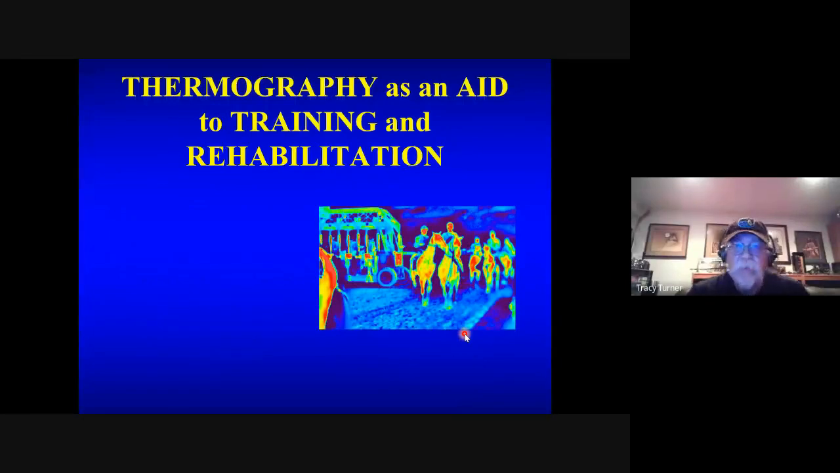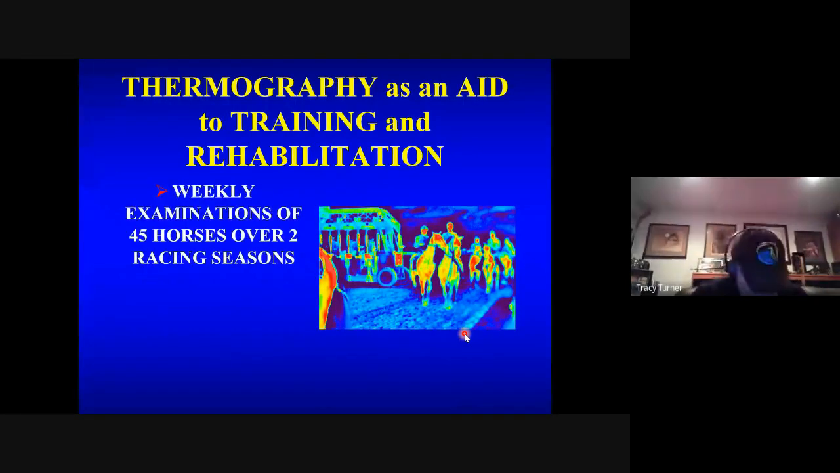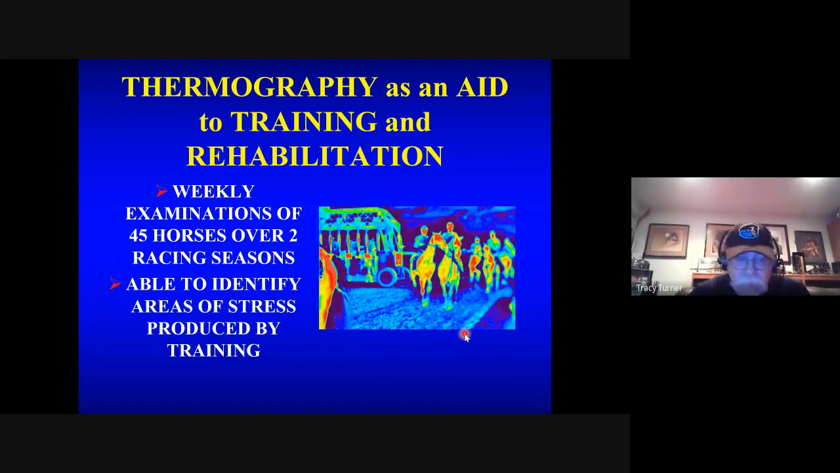So let's look at thermography as an aid to training and rehabilitation. One of the places we looked at years ago was horses in training. So we had the opportunity to go to one of the racetracks and evaluate horses, and we were able to follow 45 horses over 2 racing seasons and examine those horses on a weekly basis, and follow them along.